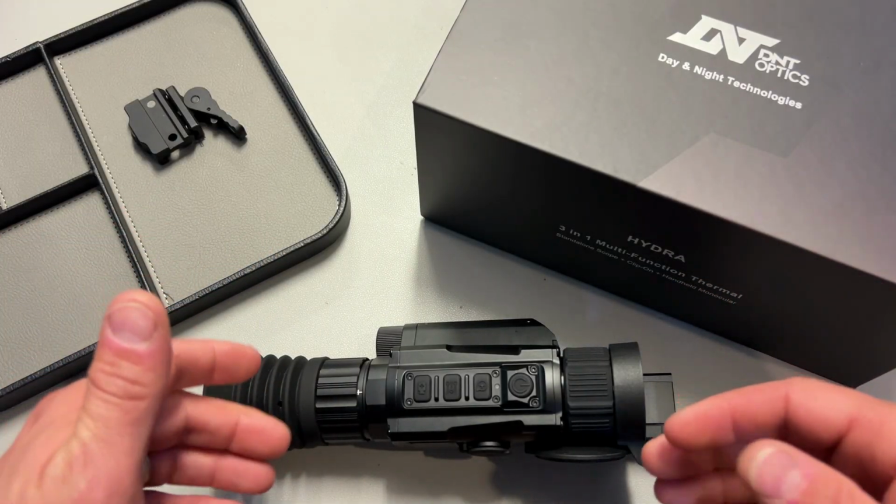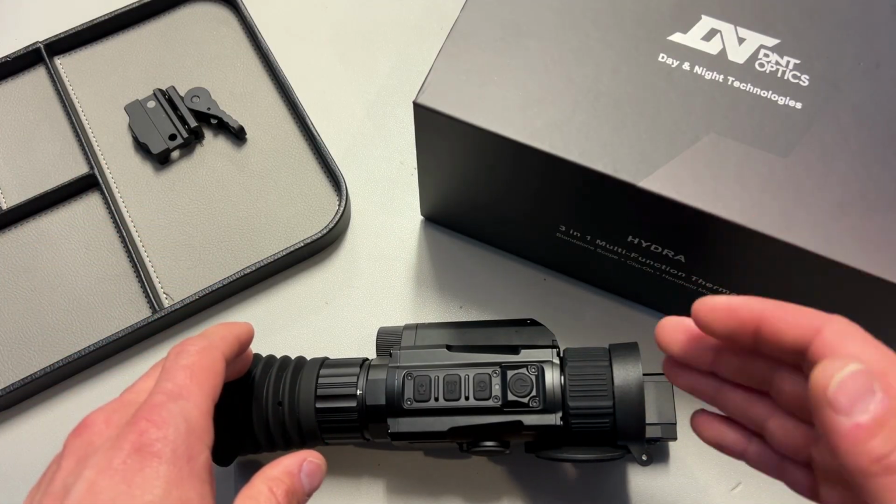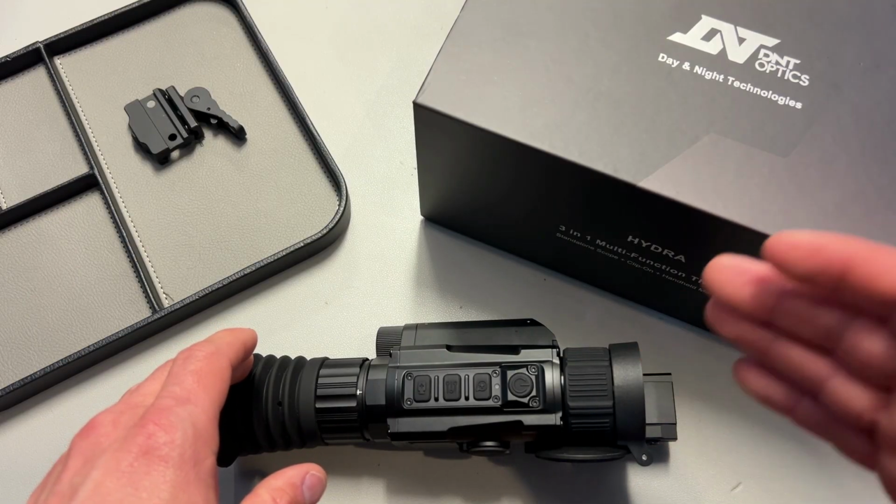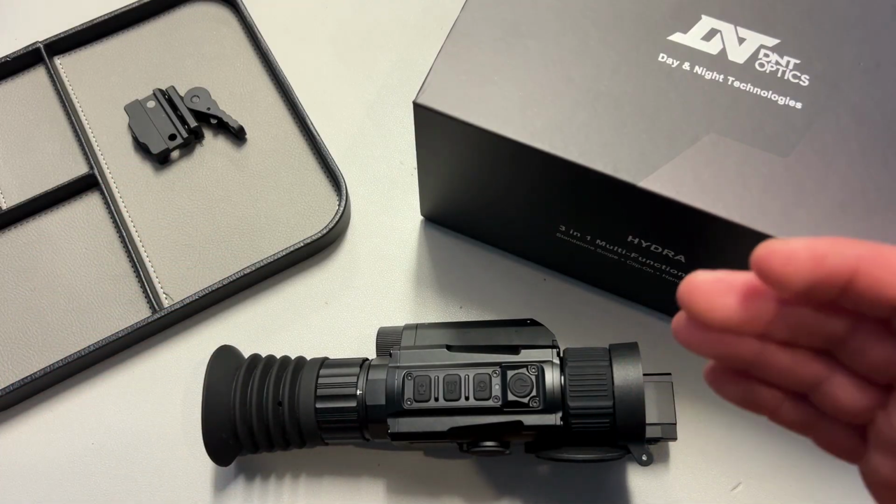Now, we've already discussed the image quality and the versatility, but this thing is also durable. IPX67 waterproof rated, and this is CNC machined from a single block of 6061 aircraft grade aluminum, and it's also rated recoil up to a .50 BMG, so you are going to be good to go.